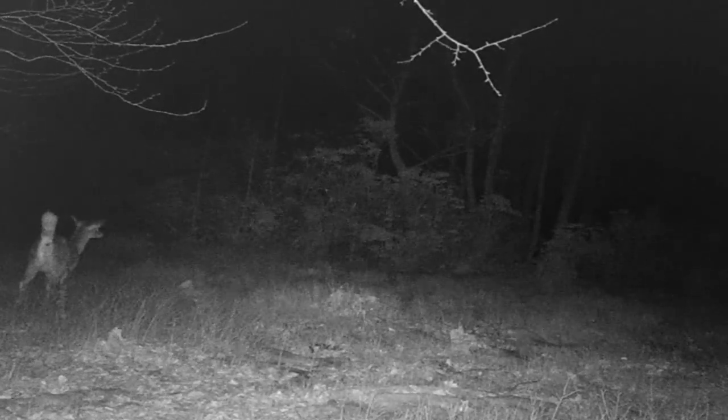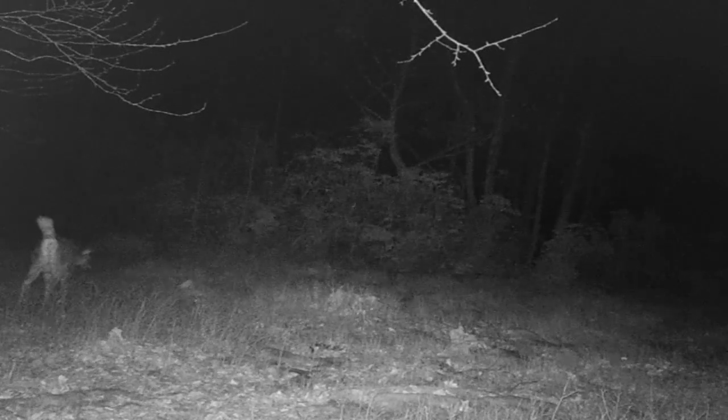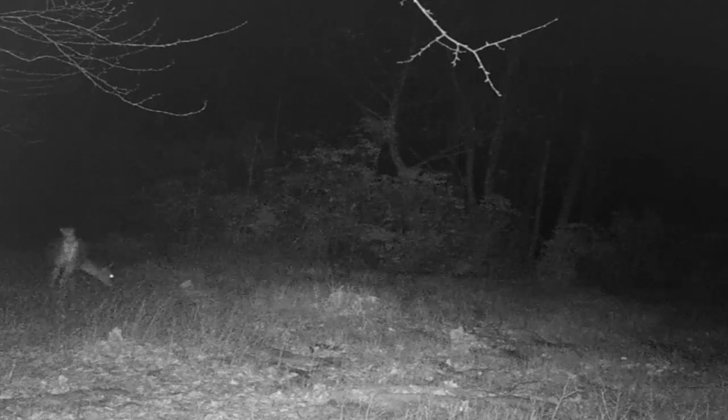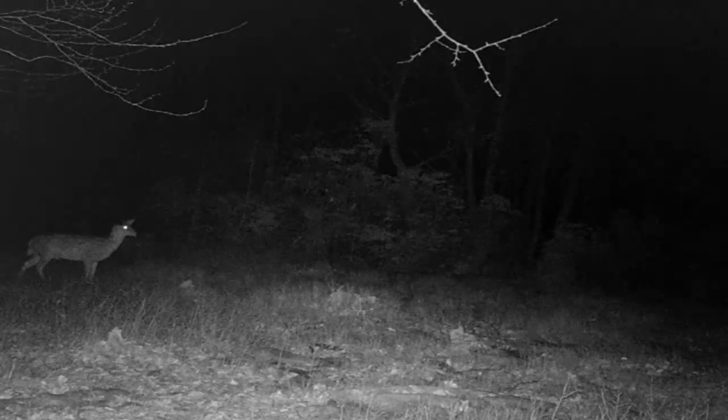And I'm kind of surprised there ain't more deer in here running around during the daytime, because there ain't that many people being up there, but they're still pretty nocturnal.